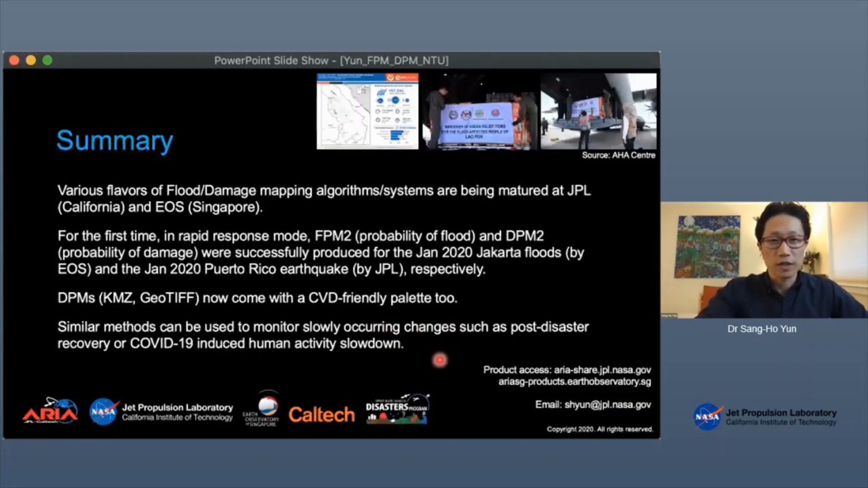And similar methods and ideas and approach is being applied to map out slowly occurring changes. This has a potential usefulness for post-disaster recovery phase monitoring, or is now currently being applied to COVID-19 induced human activity level change monitoring. I put this figure here because the AHA Center used our map to estimate the needy supplies, such as hygiene kits and mosquito nets for the disaster response.